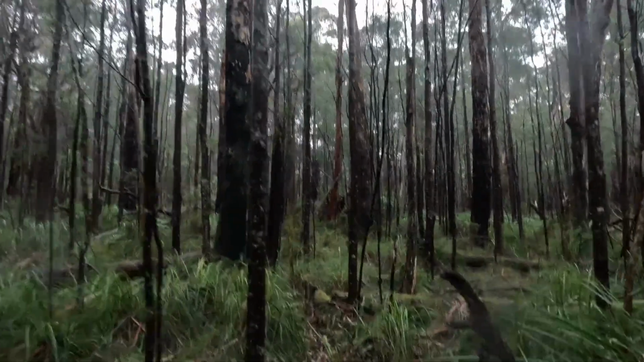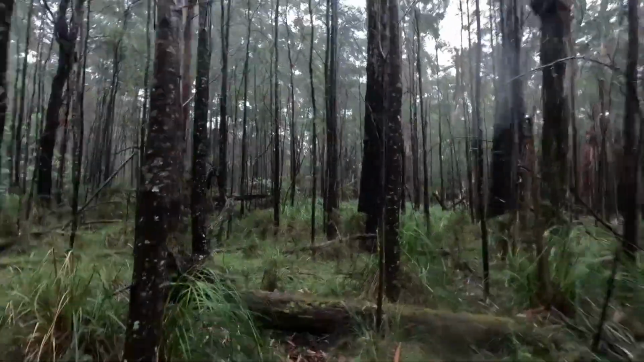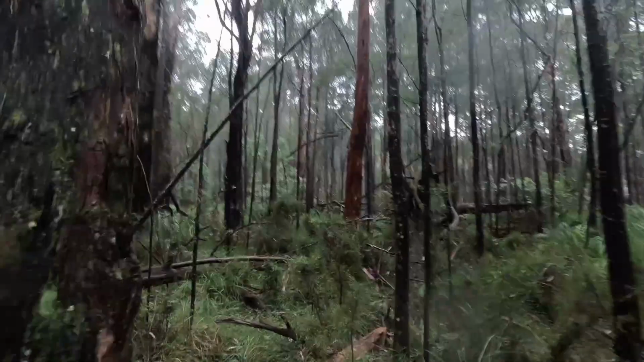I want some of these animal tracks out of here. Right, I think I can hear the creek. And it's straight ahead.